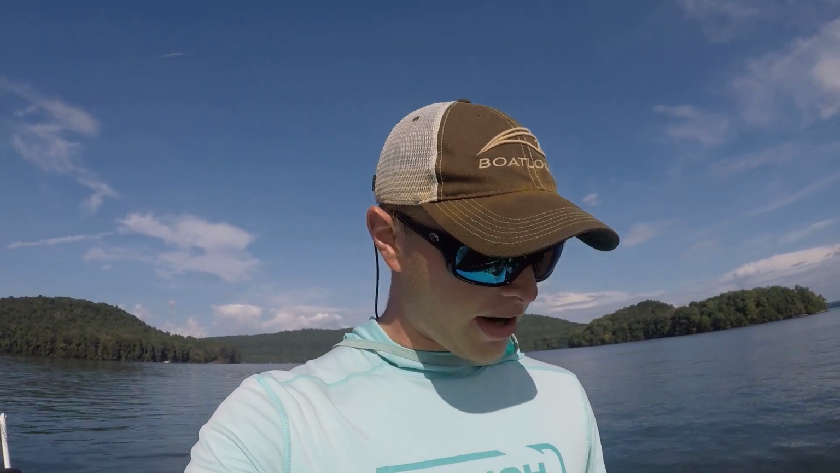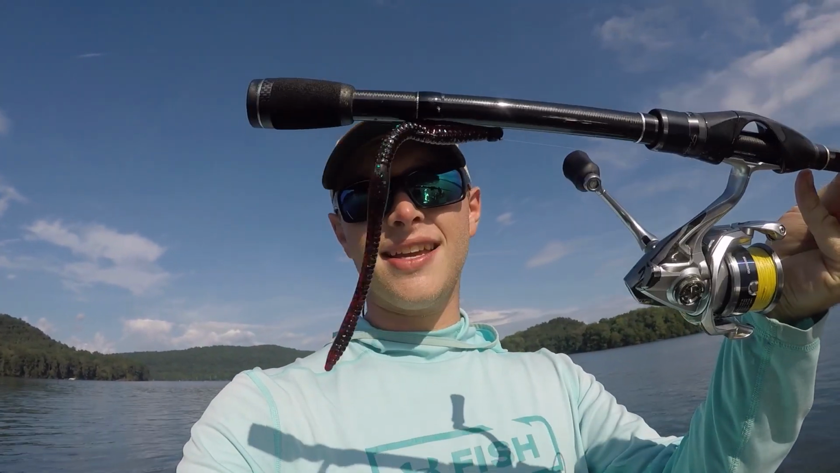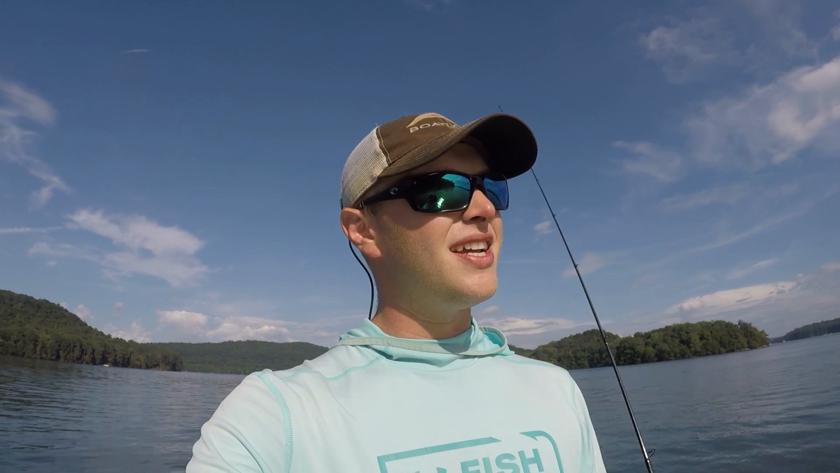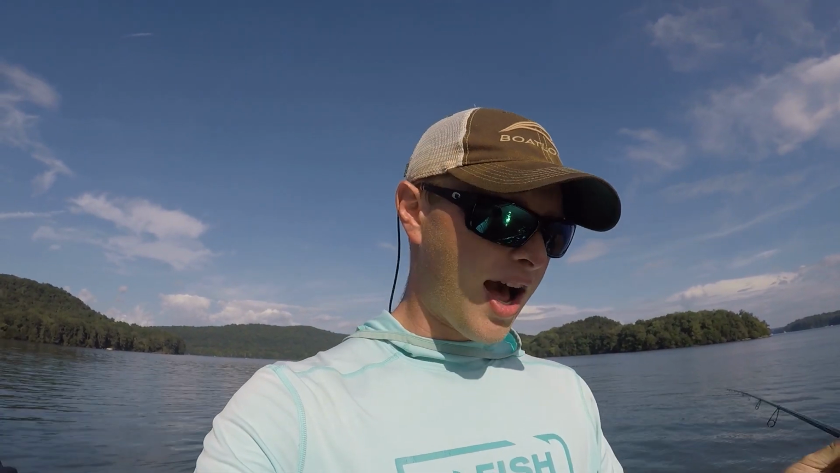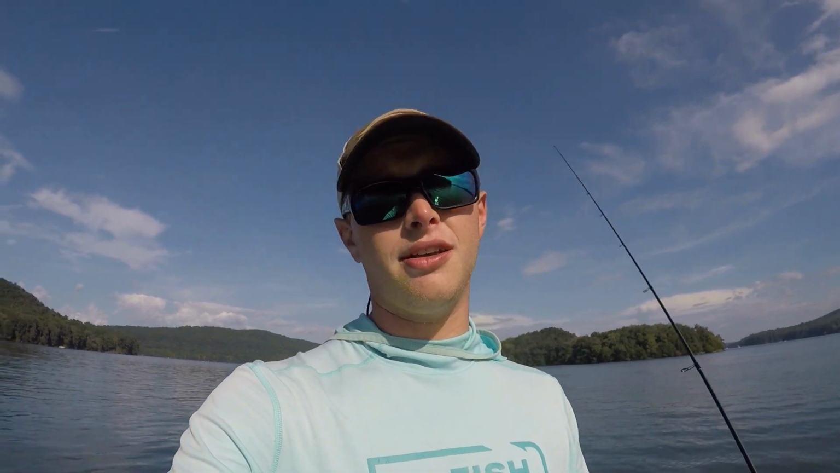And if you don't already, you gotta add that little dude to your arsenal. Not expensive. Grab a pack of Jig Heads, grab a pack of Sweebo worms, throw it in the box or your bag, and give it a shot. It doesn't just work out deep, works really good up shallow around rocks or laydowns, really anywhere.